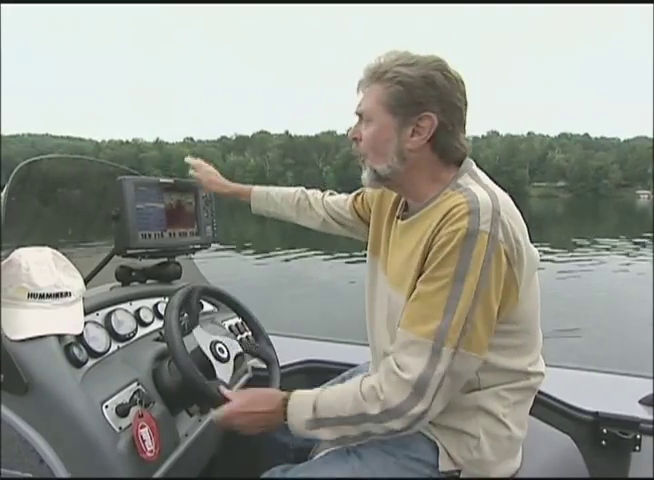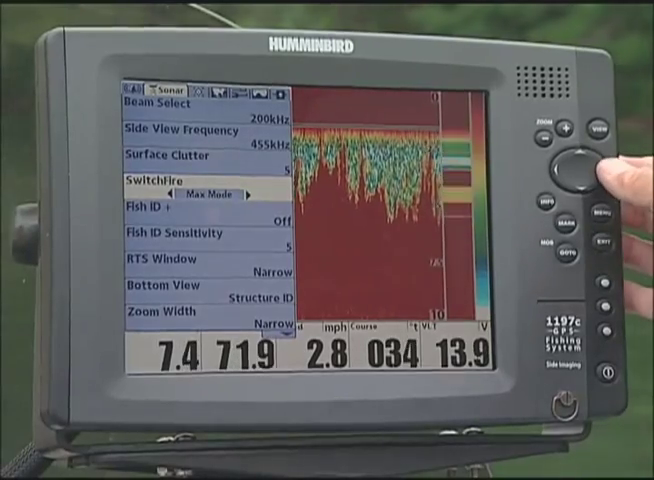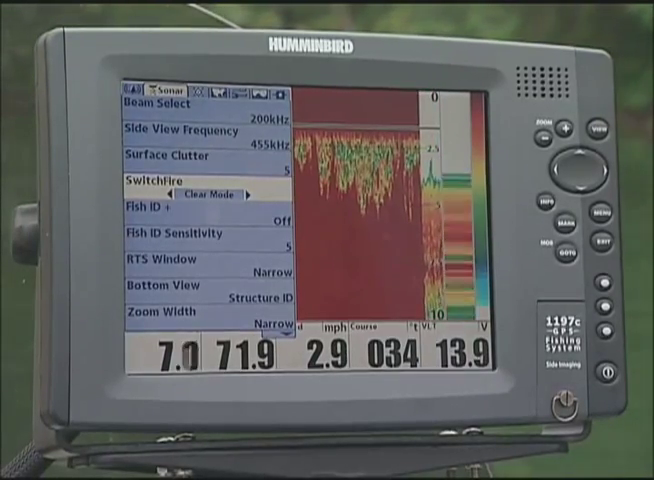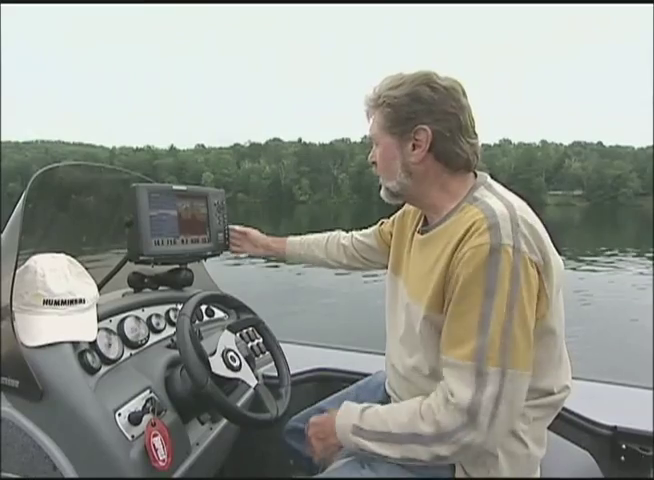The key to catching fish consistently is interpreting what your unit is telling you. With Humminbird's new sonar SwitchFire technology, you can do it in spades. There's two key new features. One is called the SwitchFire Max mode, and the other one is the SwitchFire Clear mode. Let's take a look at both of them and see what they do.